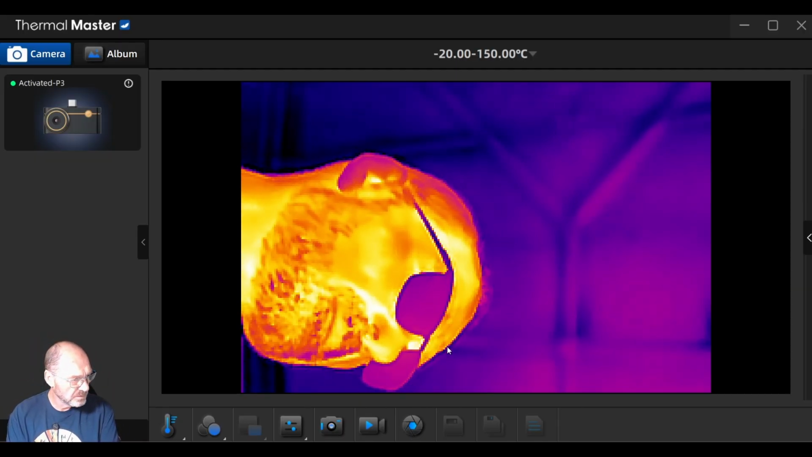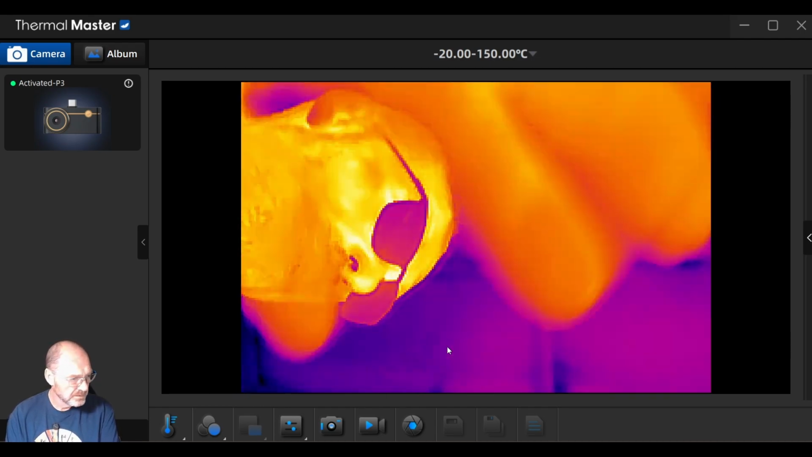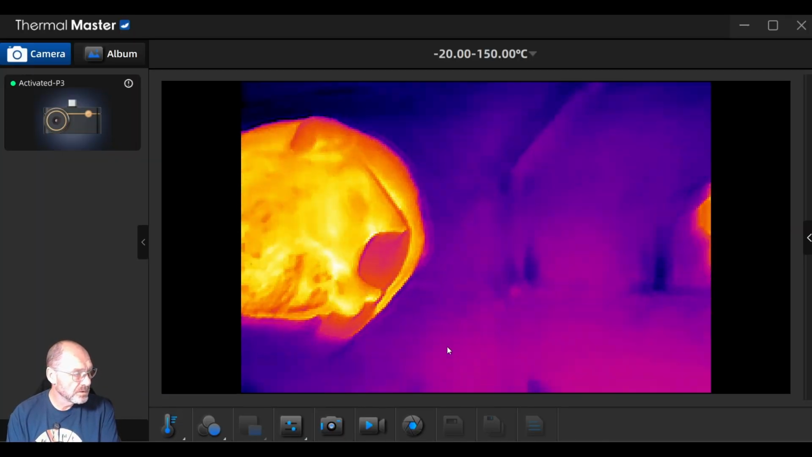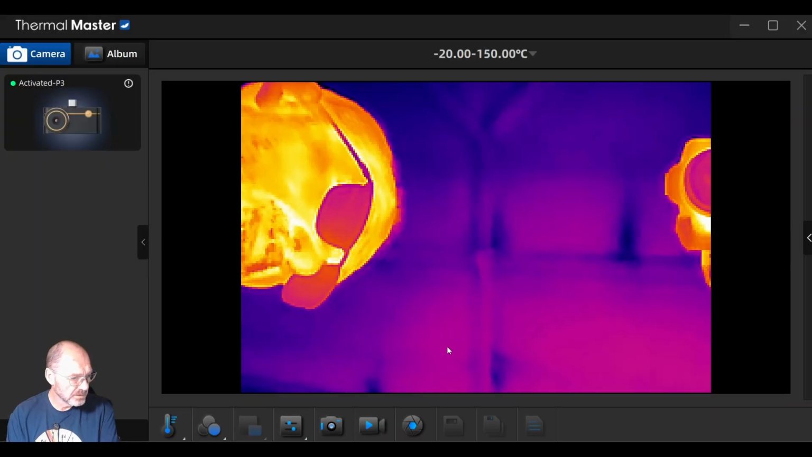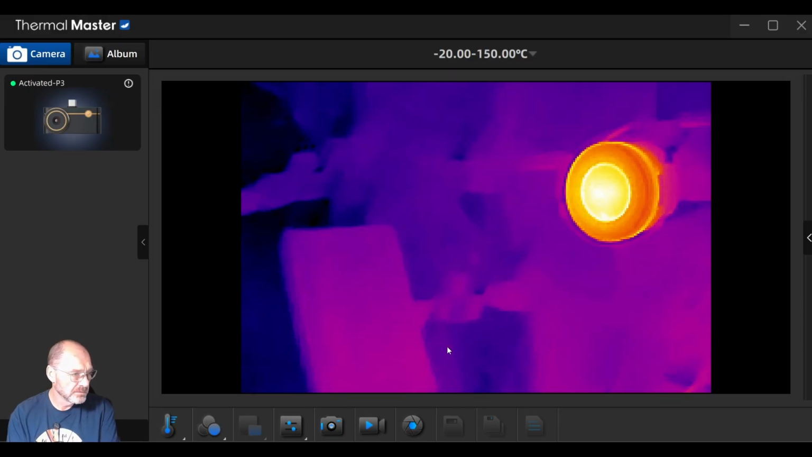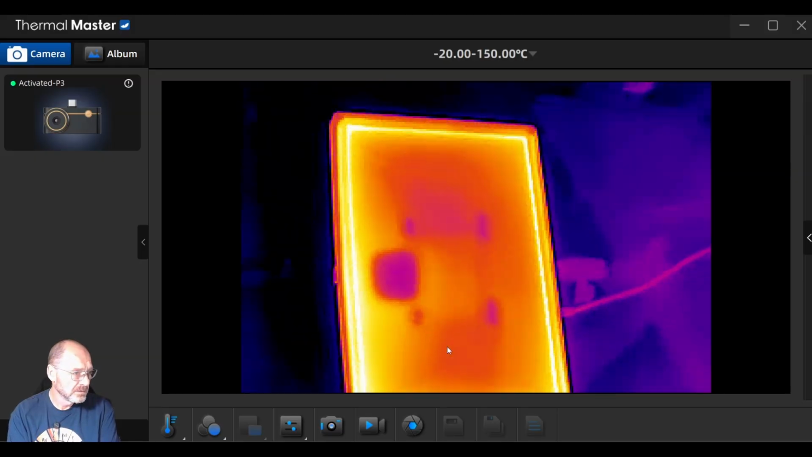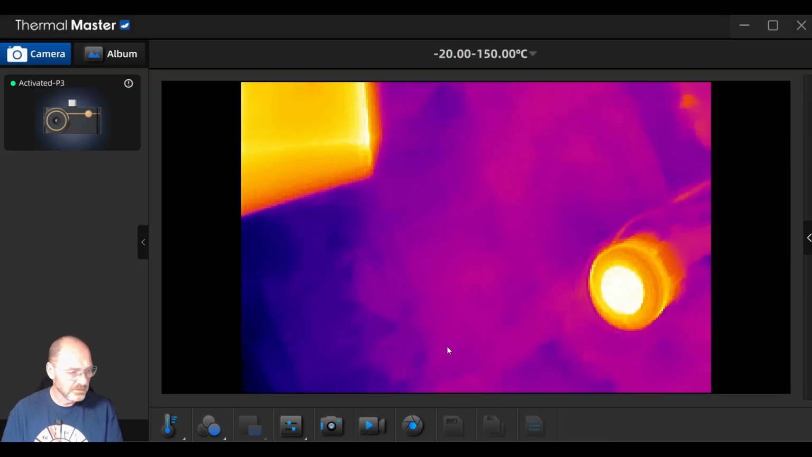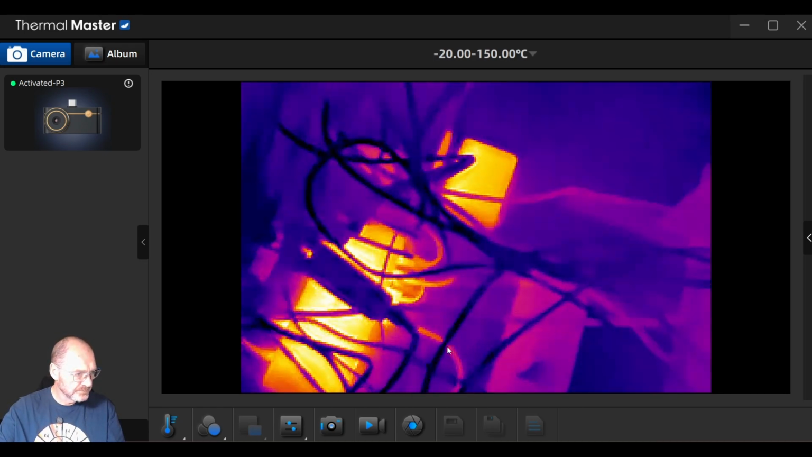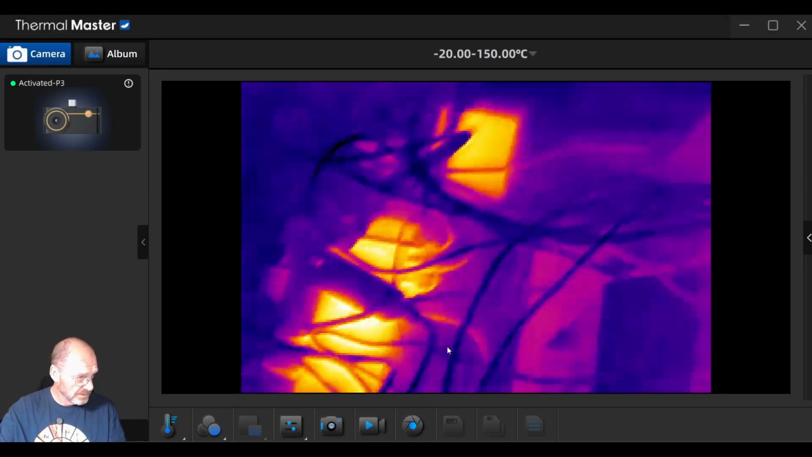Okay, so let me just adjust this a bit. I actually don't think that looks too bad. I mean, compared to my previous one, yeah, that looks pretty good actually. A bit of a clicking noise, but you can see there's my face camera, my overhead camera, one of the lights, all in all, and the tangle mesh that is my bench. That thing that's glowing in the background, that's actually a USB hub.